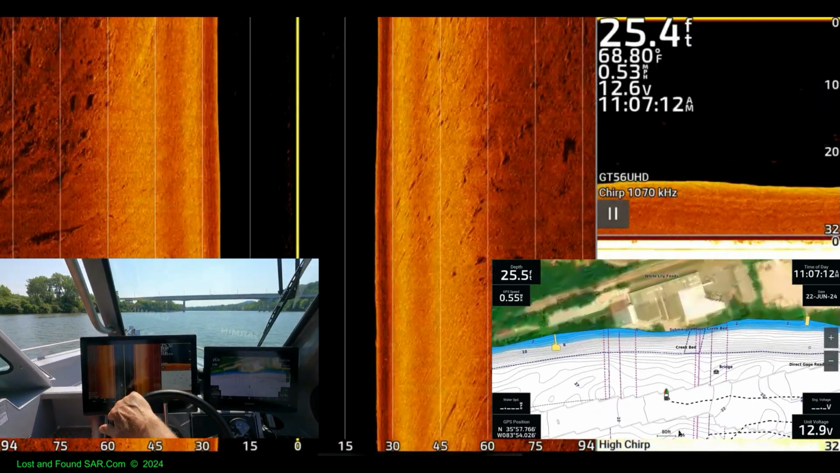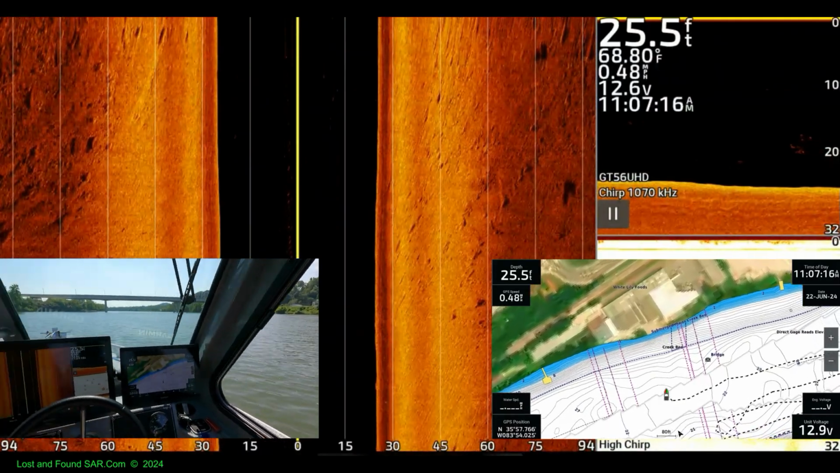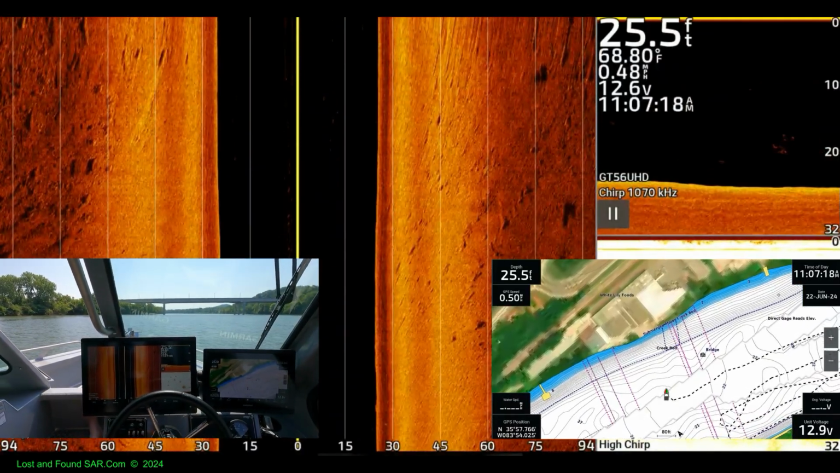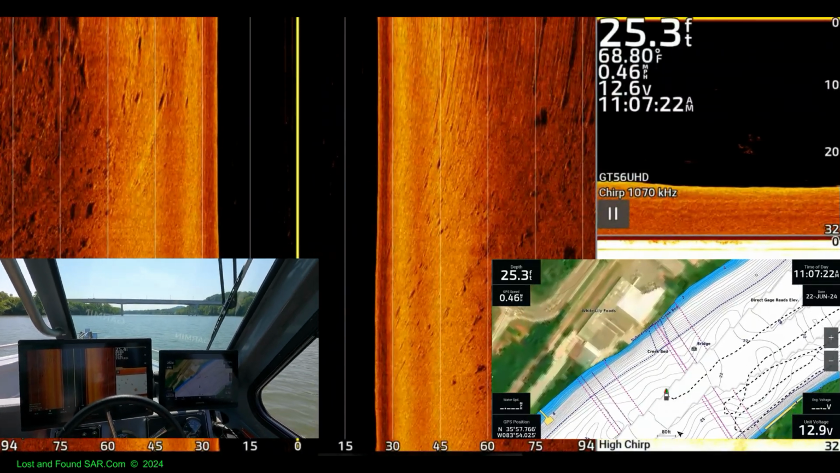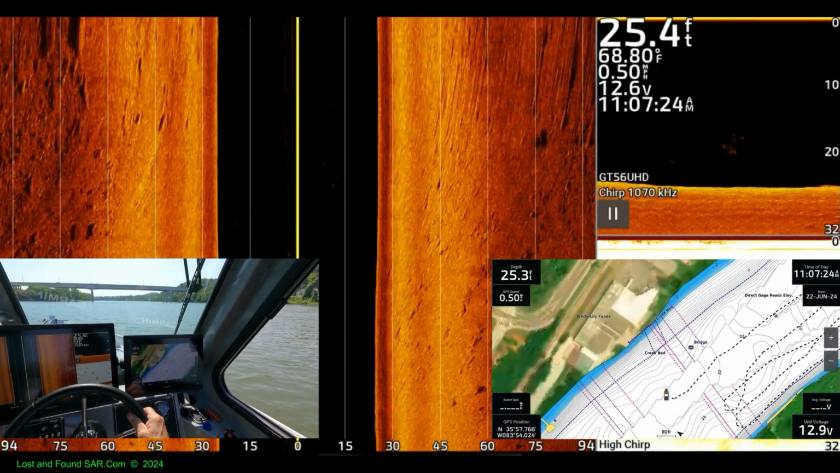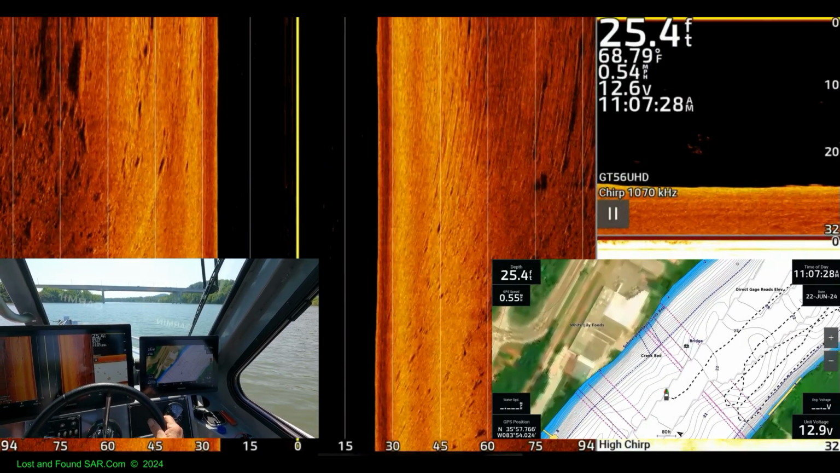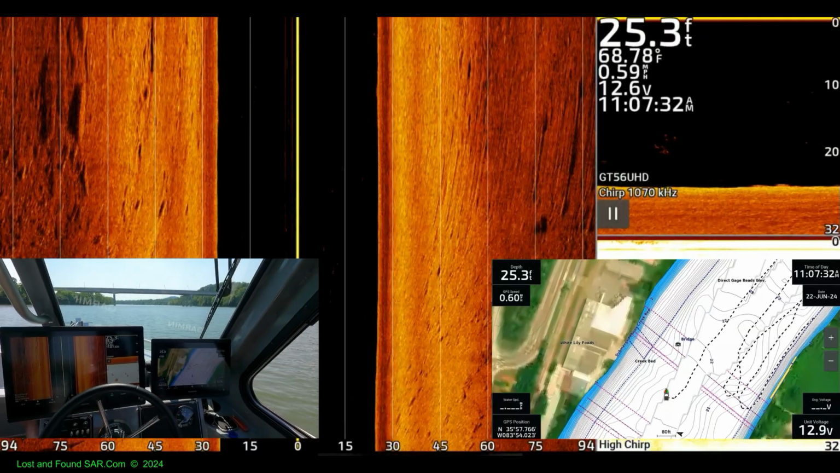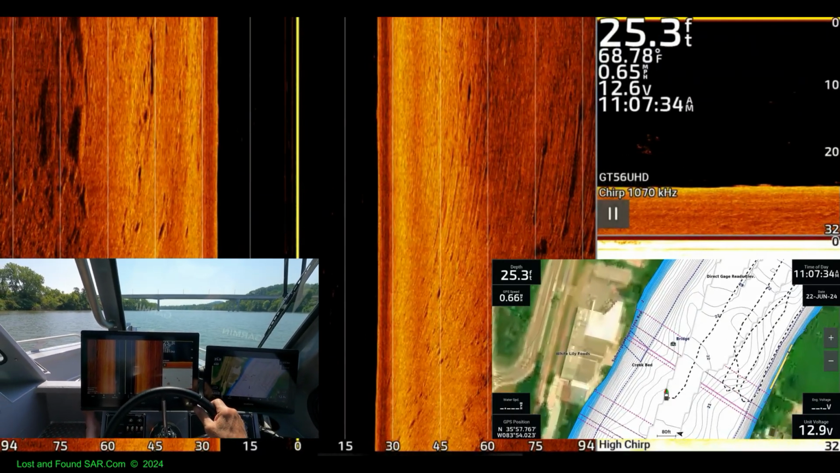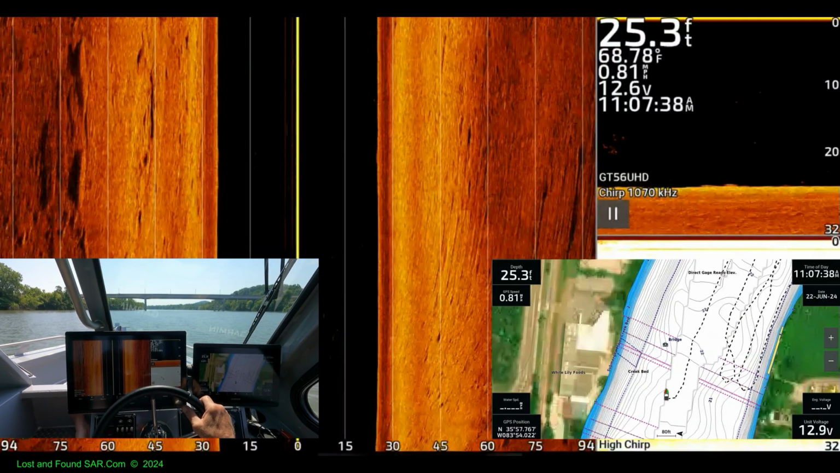Okay, you're gonna have to give us some speed, Scotty. Okay. More power, Scotty. Any change at all, quick. Okay. What that does.